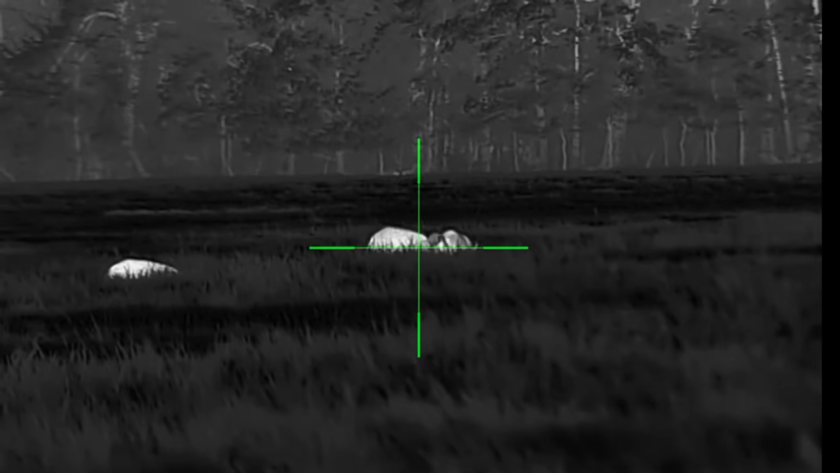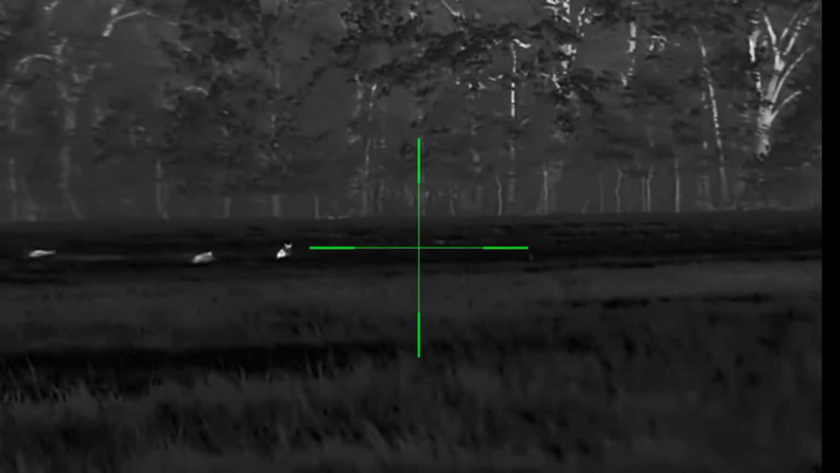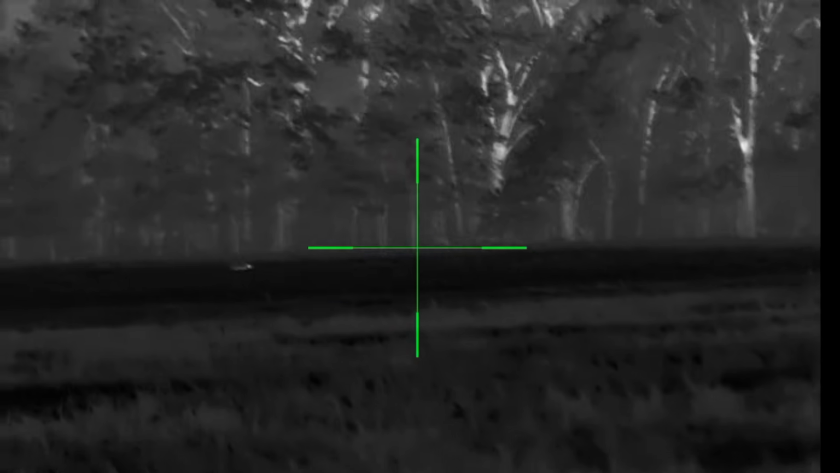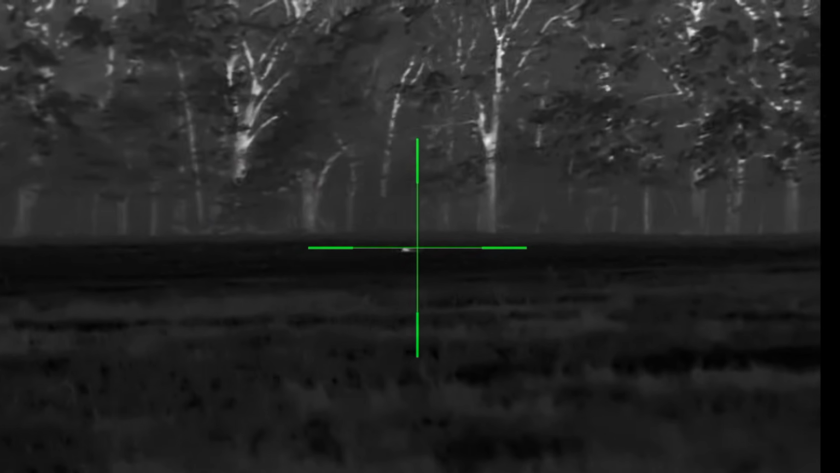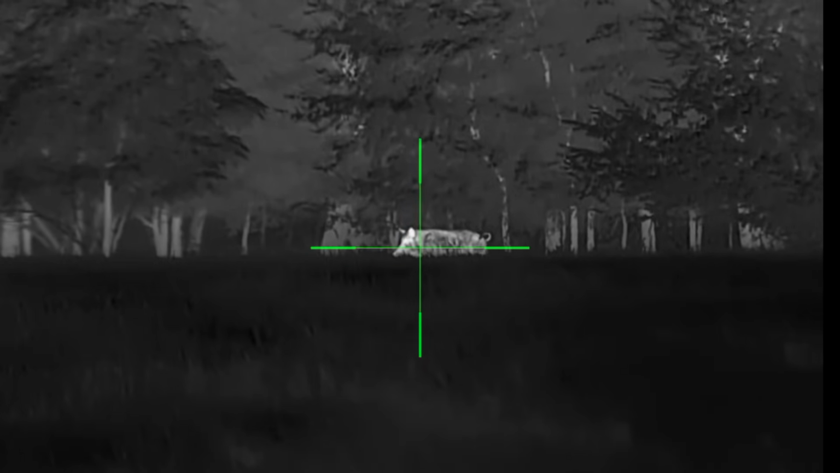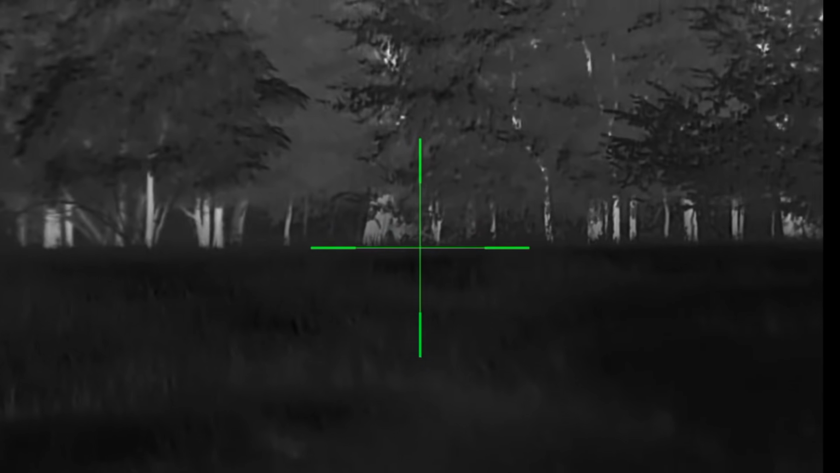Kamikaze. 1, 2, 3. Boy, they squealing. Smoked them with the AK.